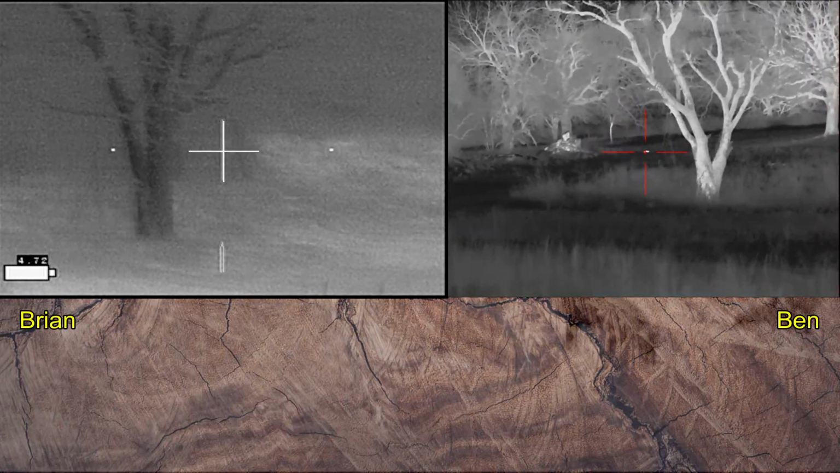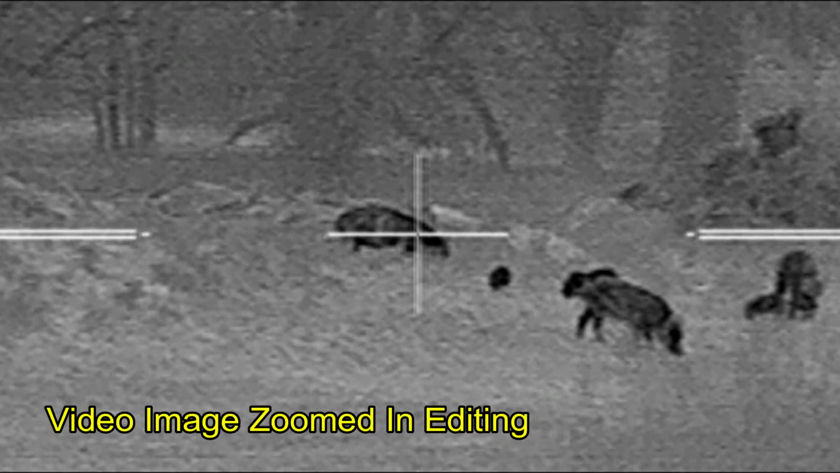That was beautiful. Whether it's good shooting or unique occurrences, I like to point out these things in my videos. This is going to be my opening shot. I'm going to shoot this out. She's going to run. Ben's going to pick her up down the side of the hill.